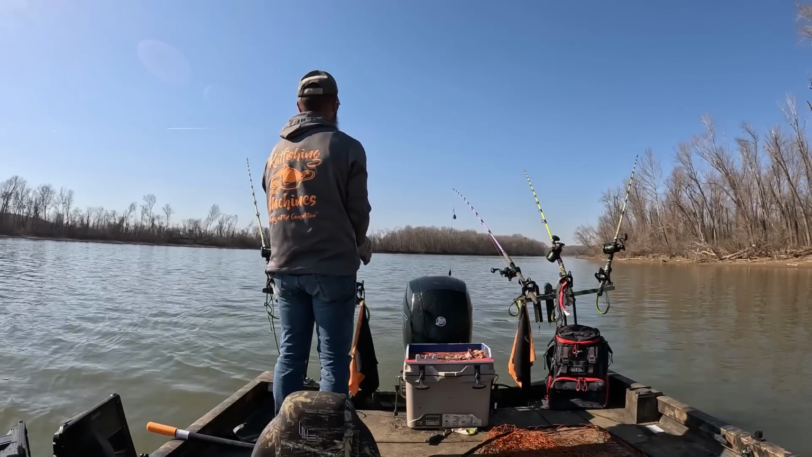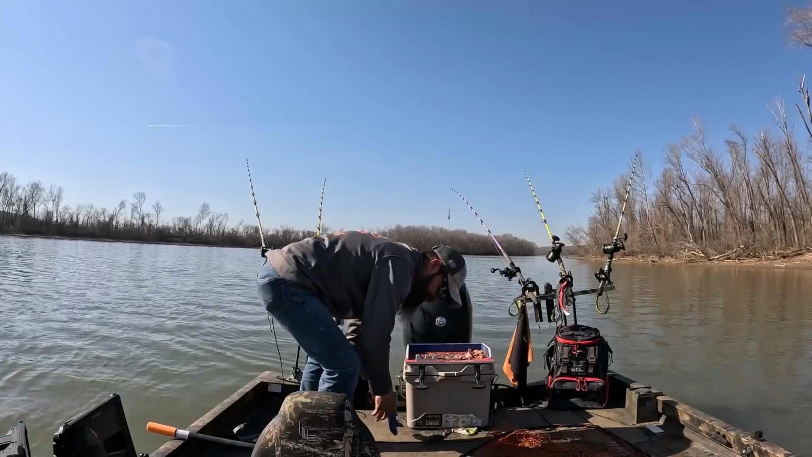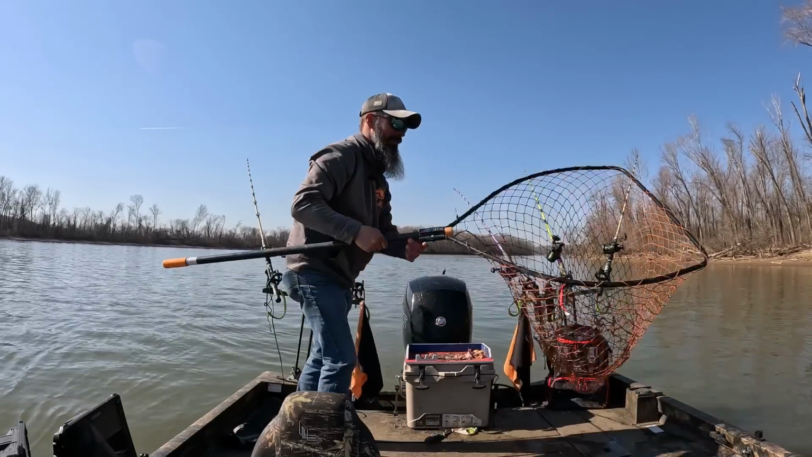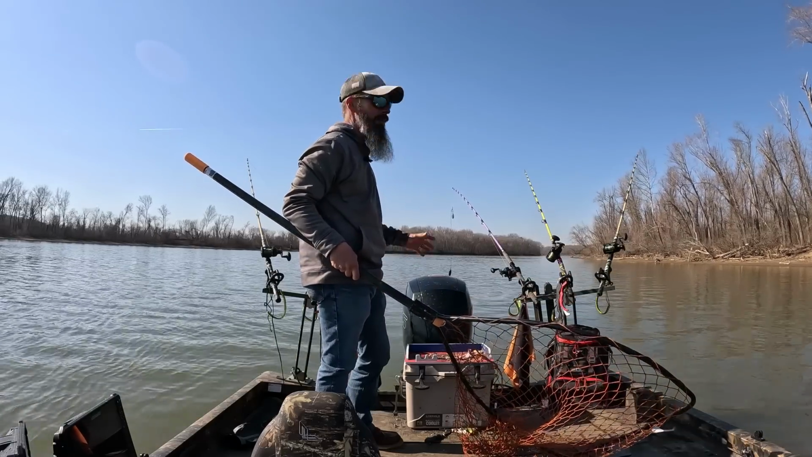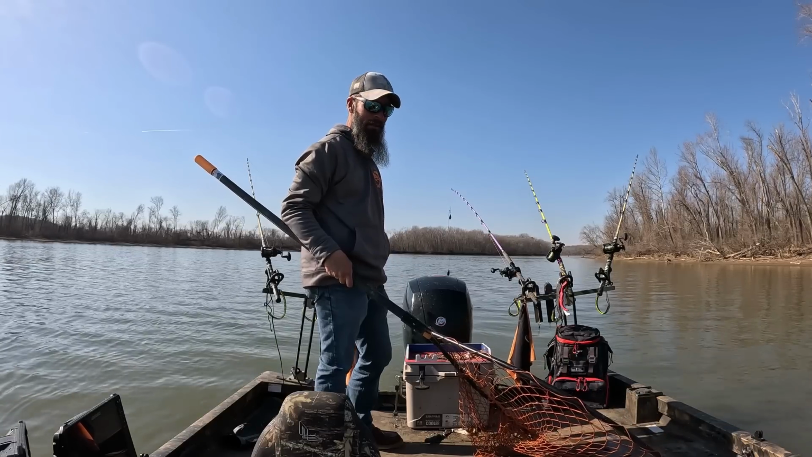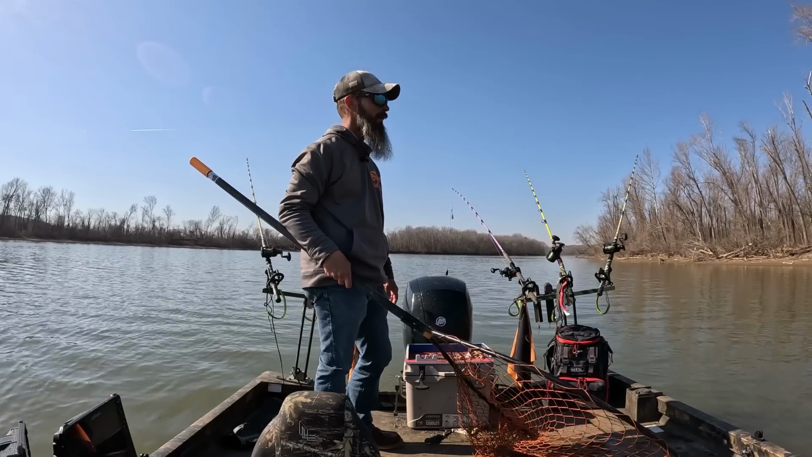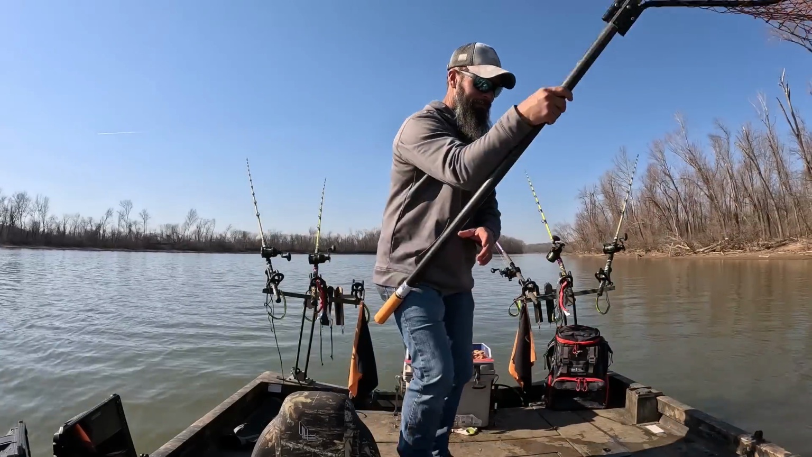Oh man, ate that big white bass head. Heck yeah. Oh, that is so awesome, y'all. I just absolutely love catching flatheads. And I absolutely love, you know, when we come out to target them dudes. Oh, I love it.